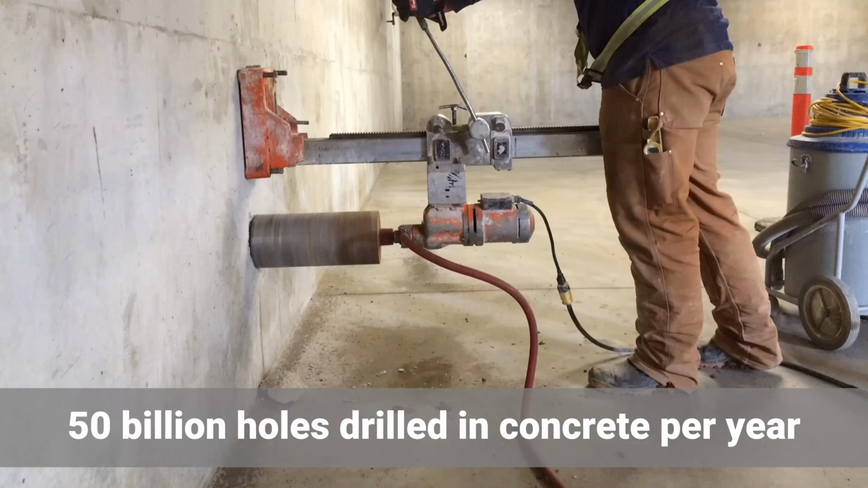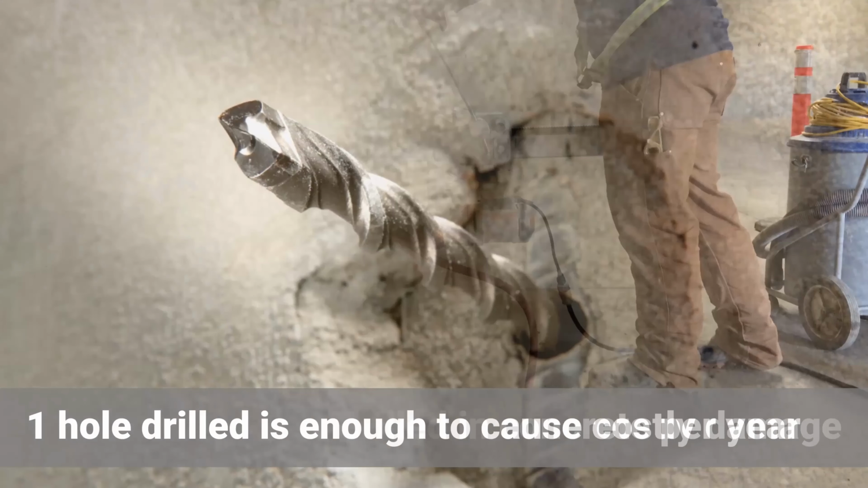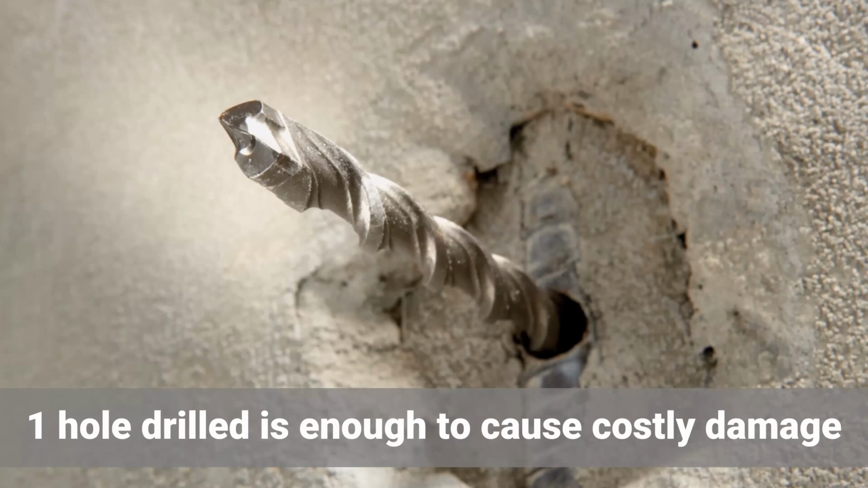It's estimated that about 50 billion holes are drilled in concrete per year. That's a huge number. Just imagine what can happen if you drill on the wrong spot. One small mistake on the site can get you costly damage, or even worse, liability.